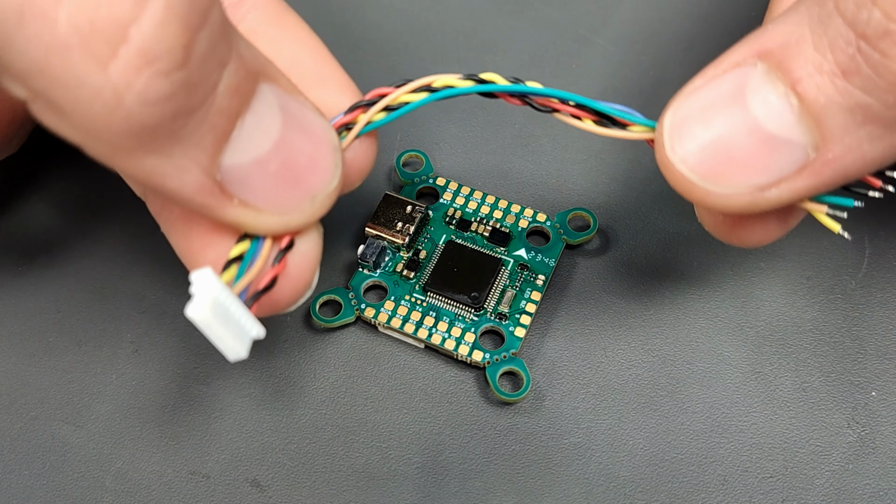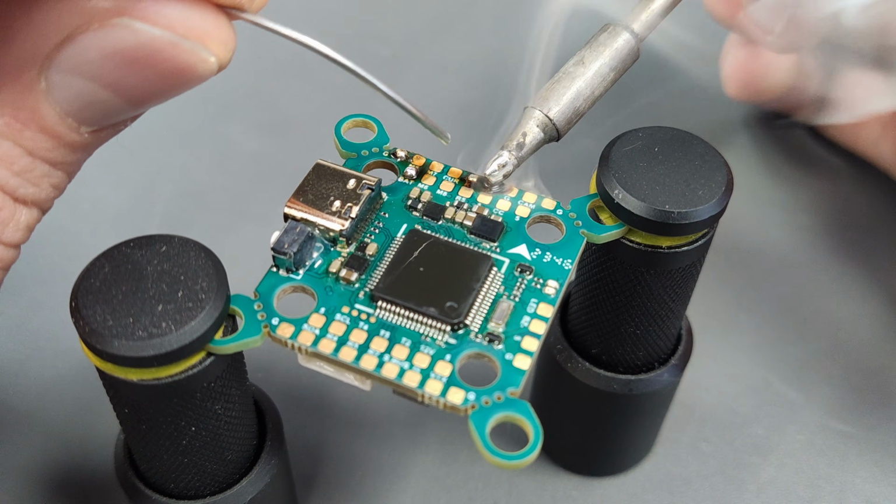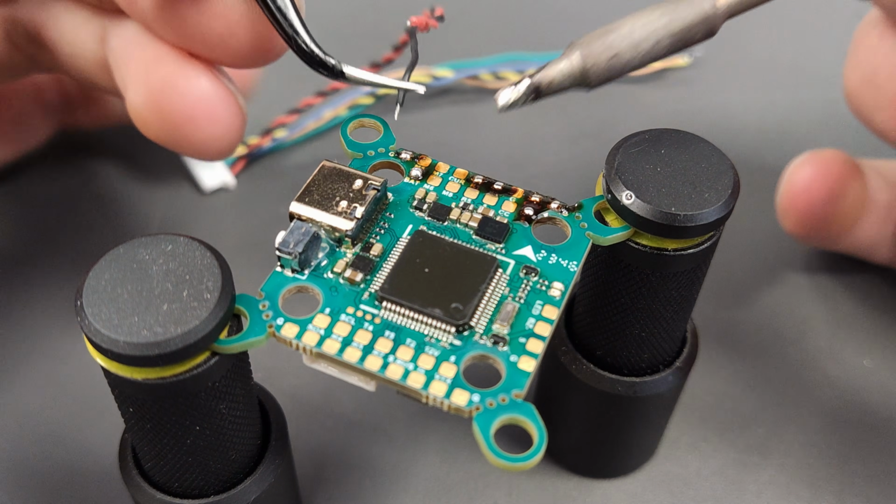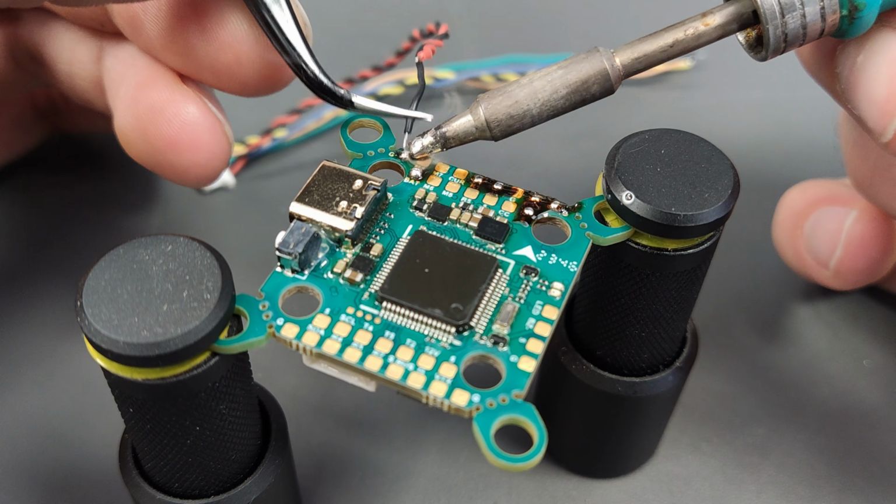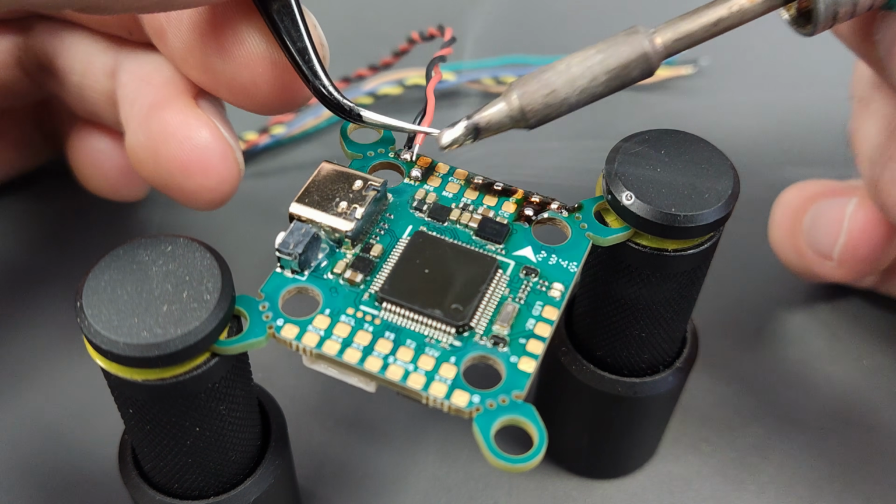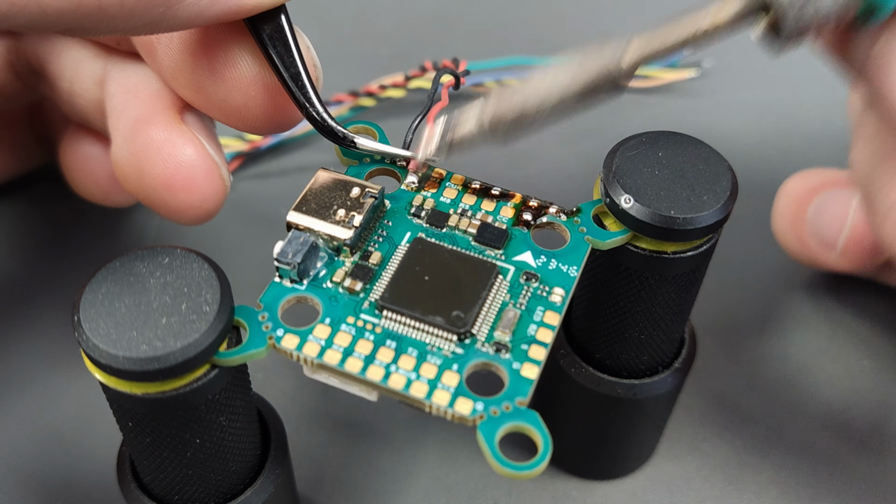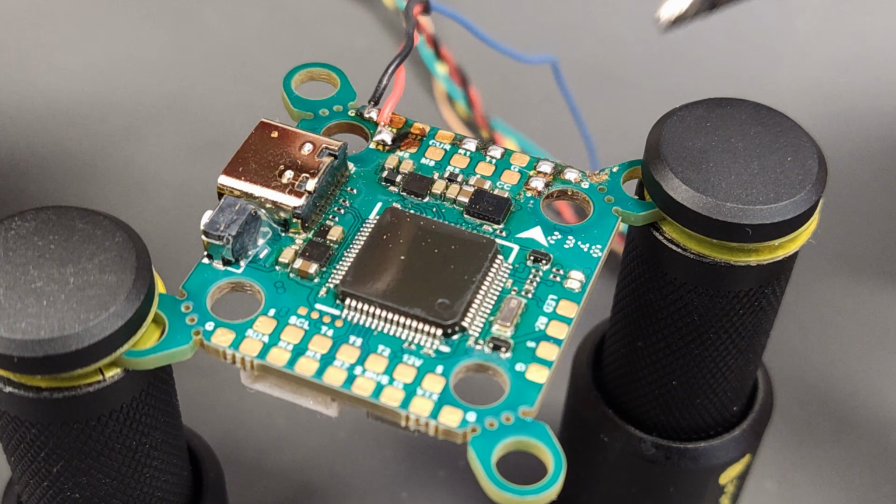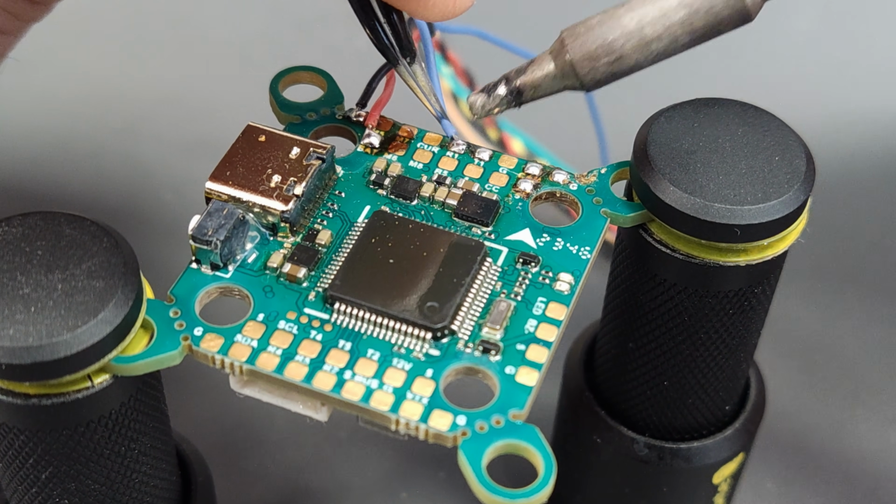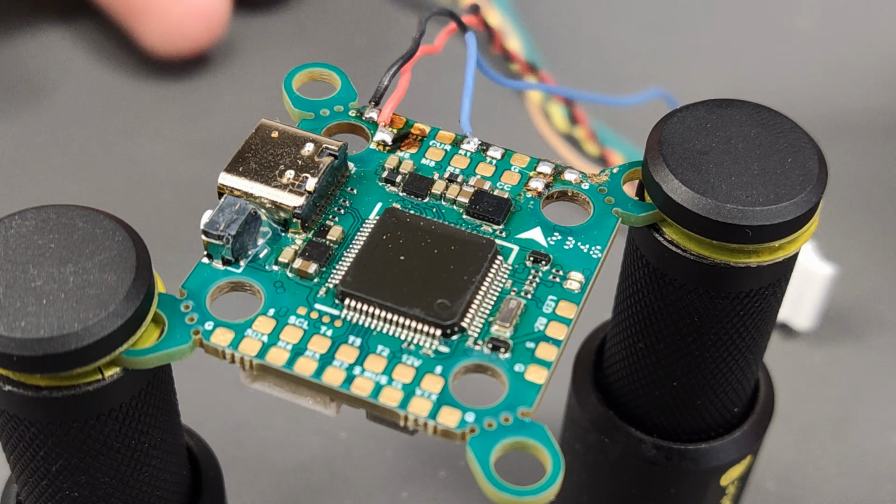Seven wires have to be soldered to the flight controller. The drilled black wire belongs to ground. The red one goes to battery. Up to 6S are supported. For the MSP communication with the flight controller, the blue TX belongs to RX and the green RX to TX of the FC.